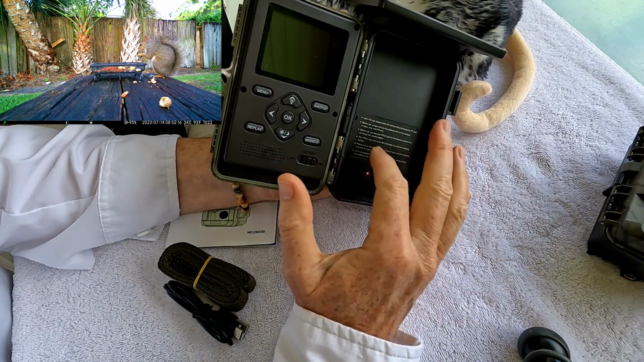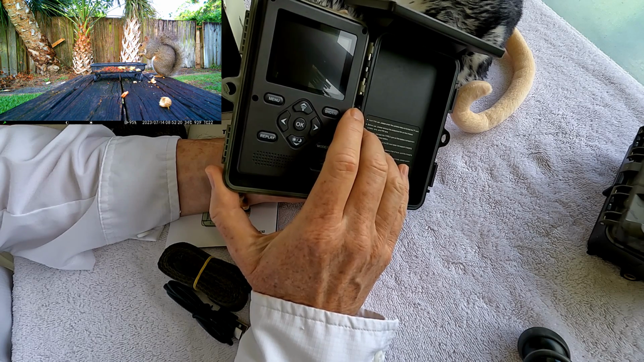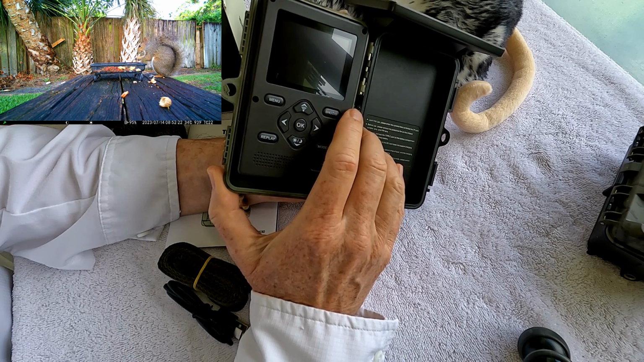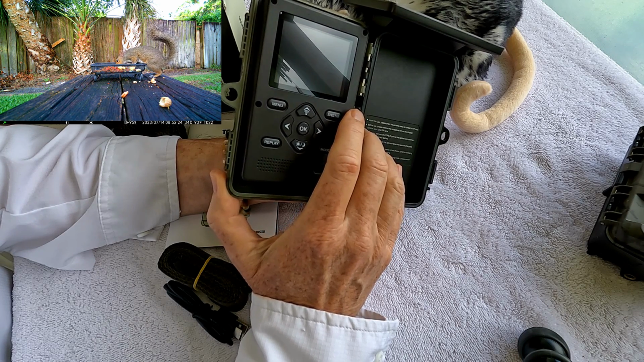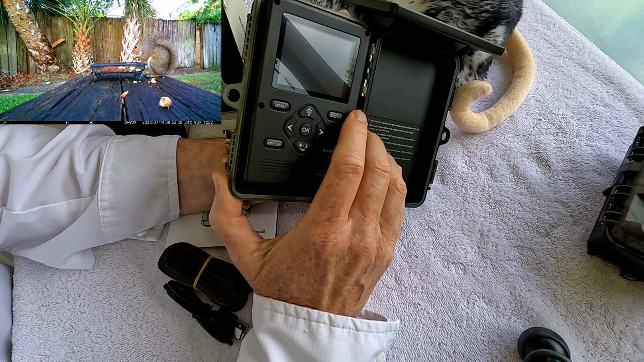This is the same sensor package that I've been using to make all those videos and documentaries over the last few years using Campark cameras. These are the cameras I'm using to produce the videos that you see on my channel, the incredible wildlife videos that show all the detail at night and in day.